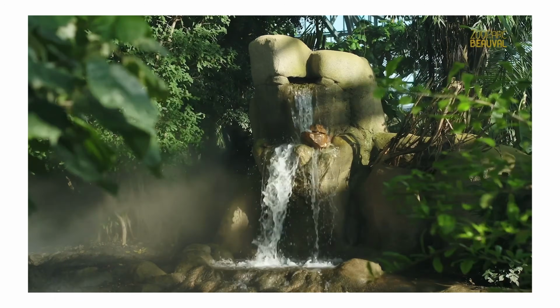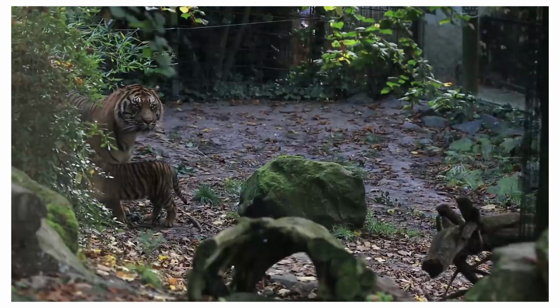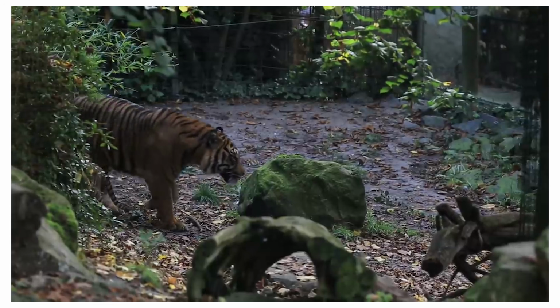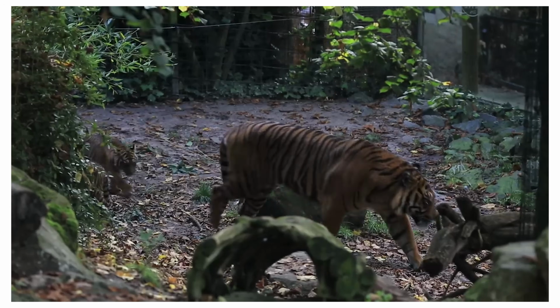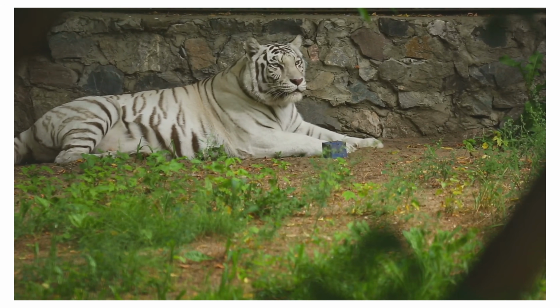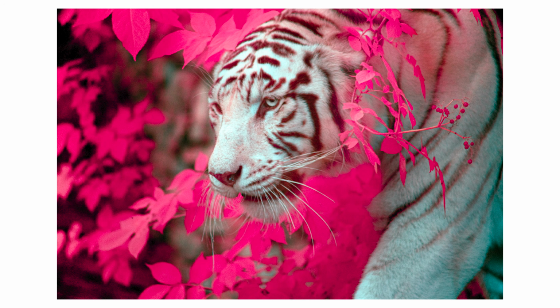After spending a day in the park, I had one last stop to make. Because the zoo was closing soon, there were way fewer visitors and animals started to be more relaxed and easy to spot. So I stood in a corner waiting patiently for the white tiger to show up. Using the 200mm lens, I managed to get incredible images of this magnificent animal.